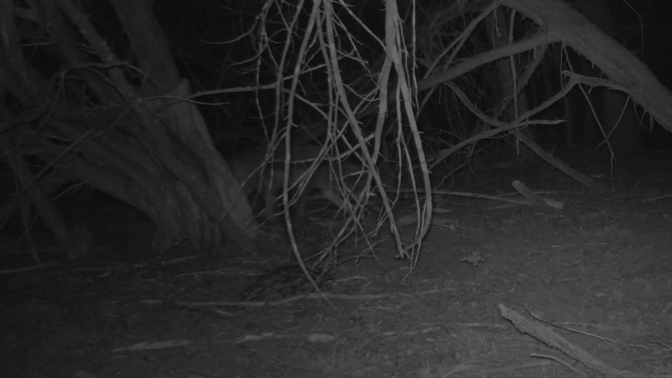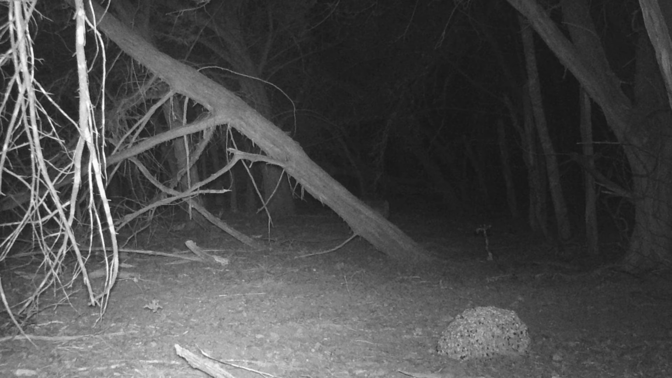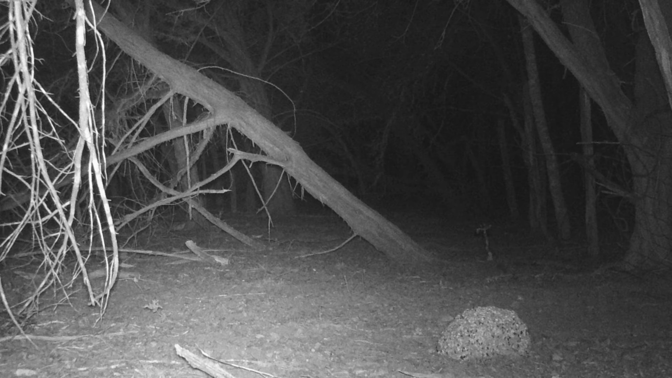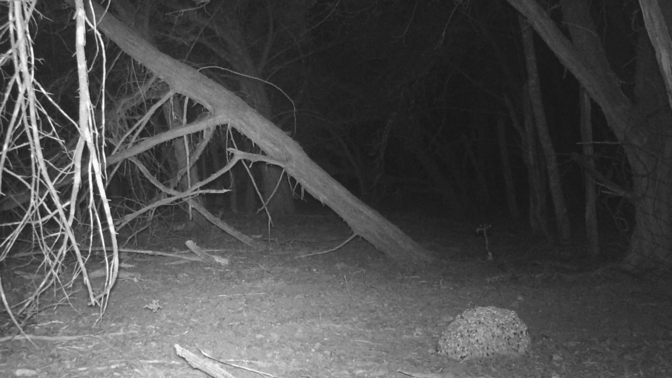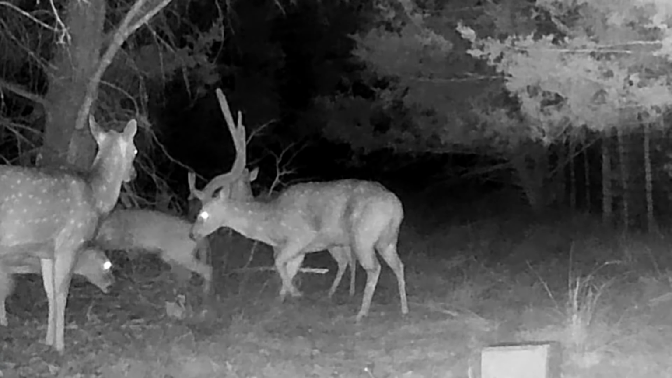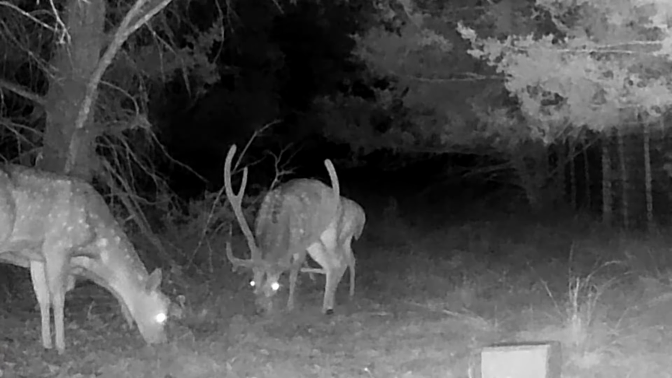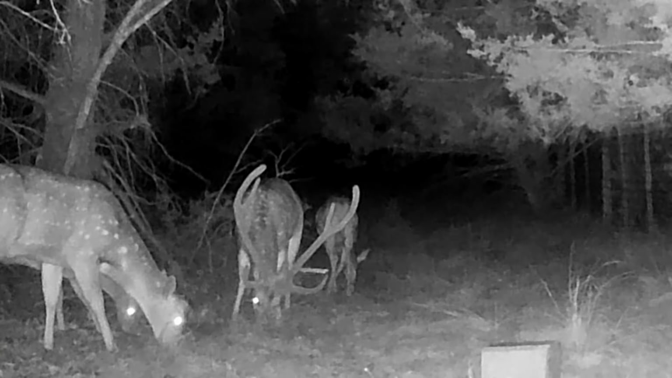And when something changes, pressure, disturbance, a close call, deer tend to adjust. Sometimes they shift where they bed, and sometimes they change when they move. And if you've ever felt like your trail cam went dead, but nothing actually left the property, it might be that the deer didn't disappear. They just got smarter.